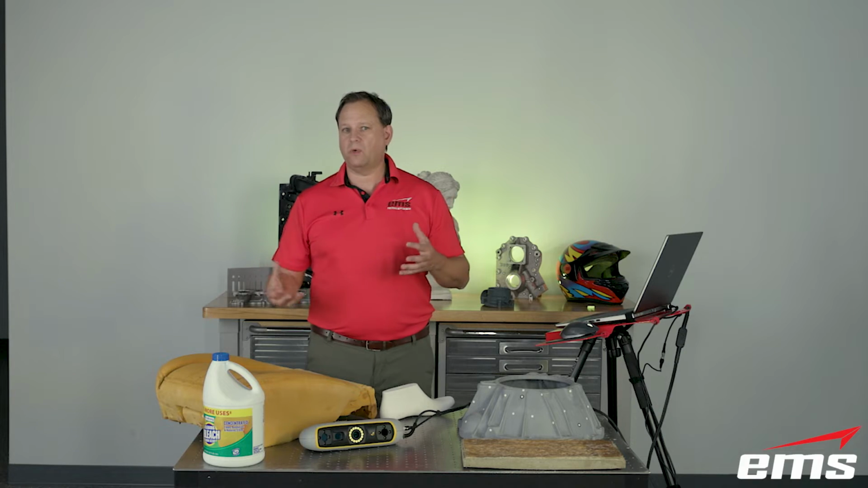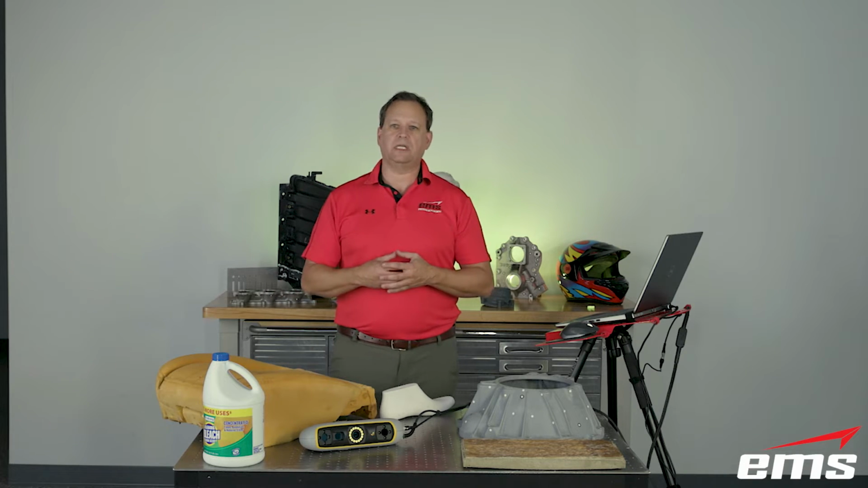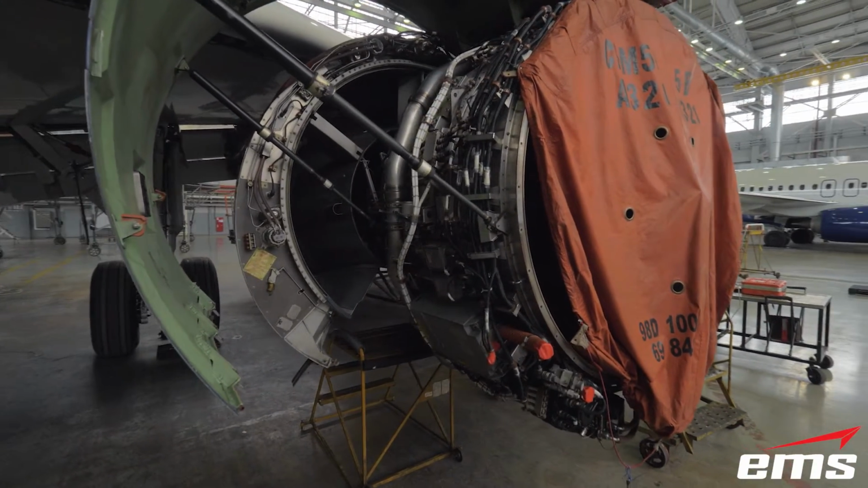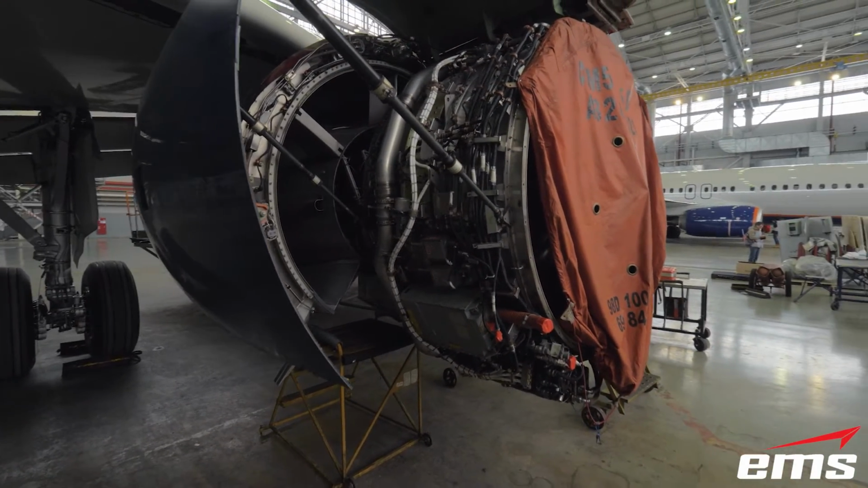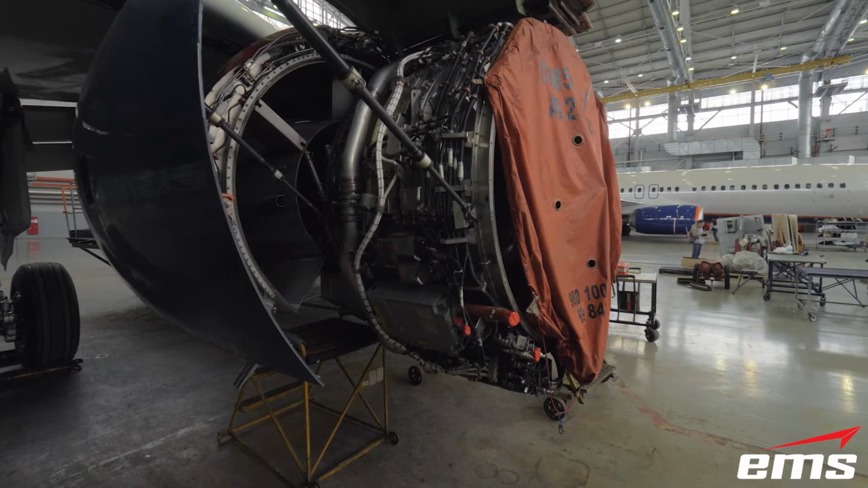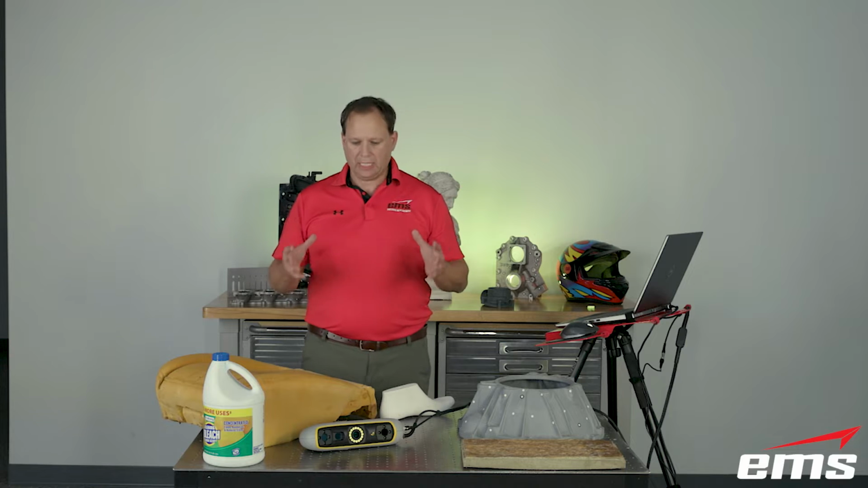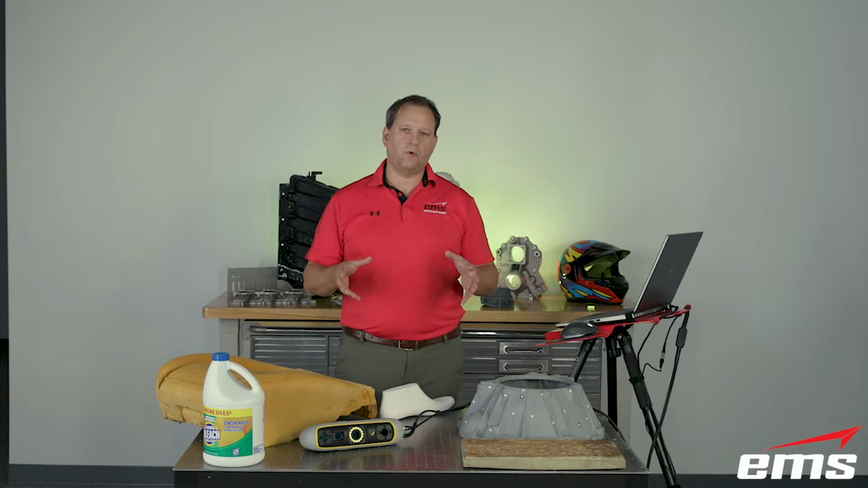Another thing is MRO, which is usually in the aviation industry, for maintenance, repair, and overhaul. They've got old parts, they have no CAD for it, they want to scan it, and so forth. So it's a wide variety of applications, primarily around reverse engineering, which is what the intended market is for the Peel 3D scanner.